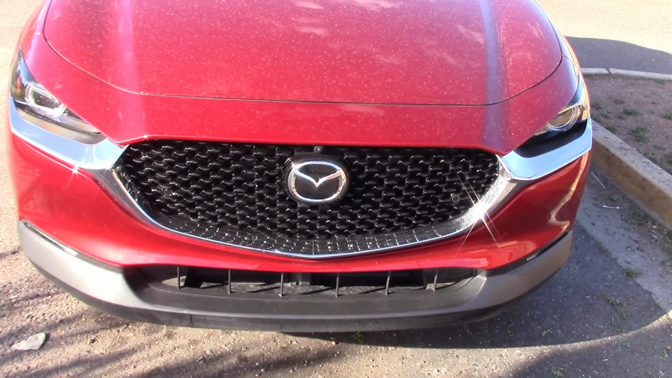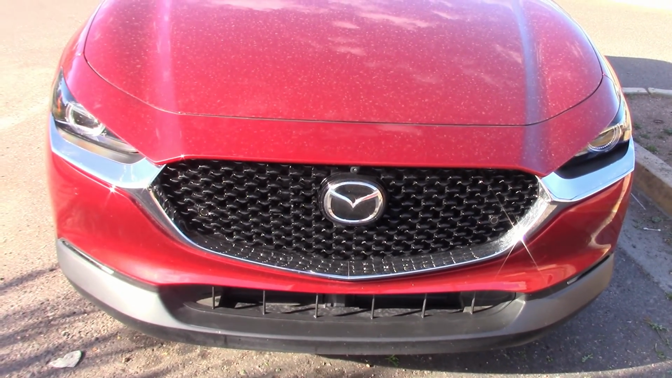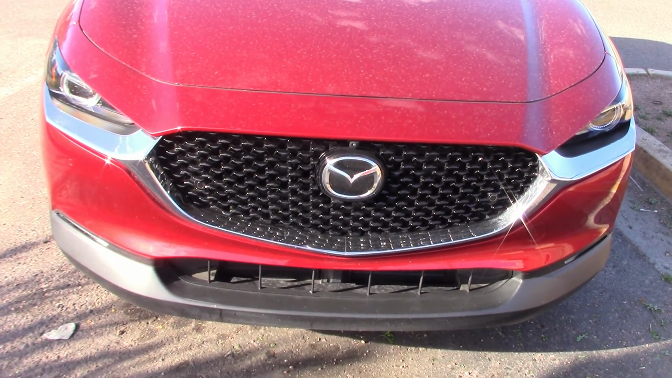That concludes our night drive and headlight test. We were very impressed. If you want to see how we were impressed with the rest of the car for our full 1-week road test, as far as performance and fuel economy numbers go, here's a link coming up.